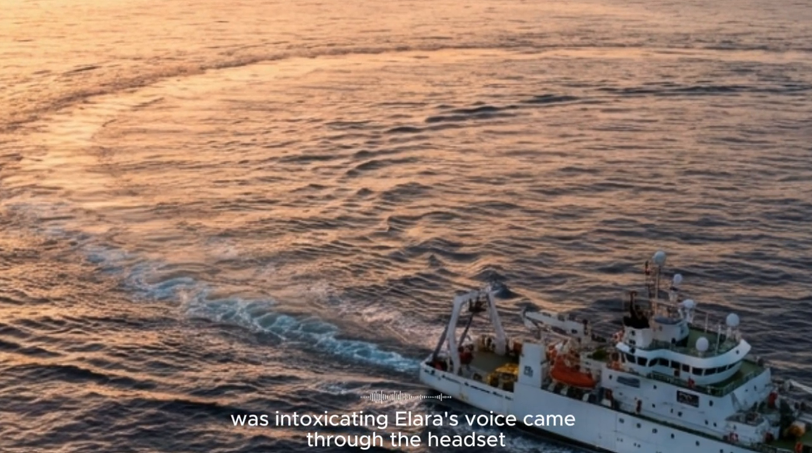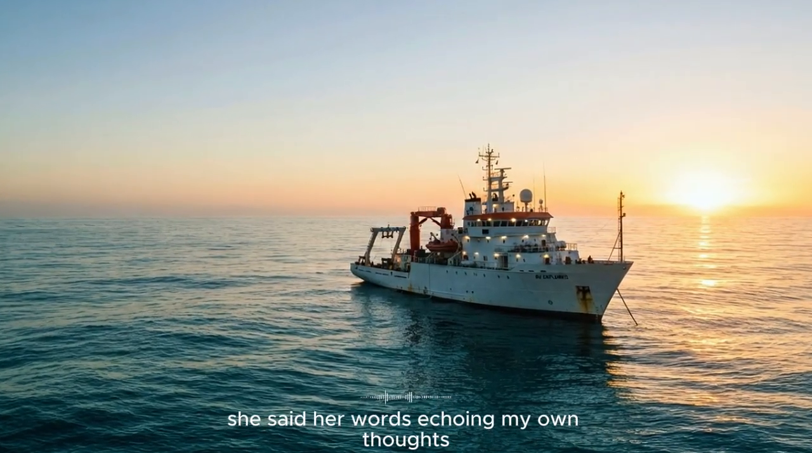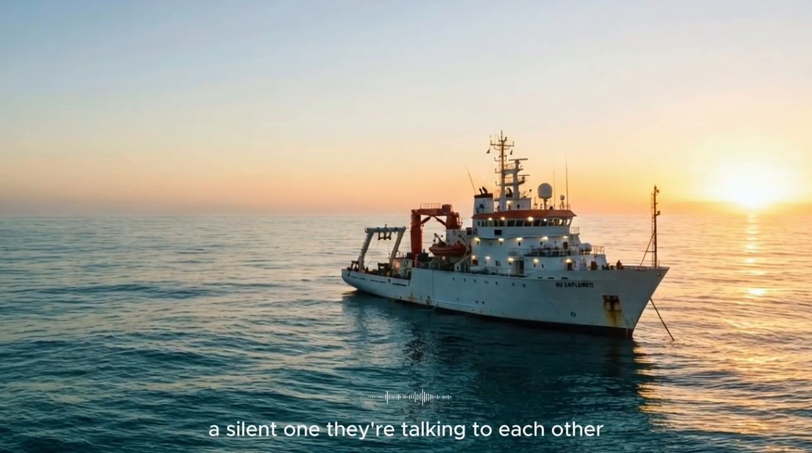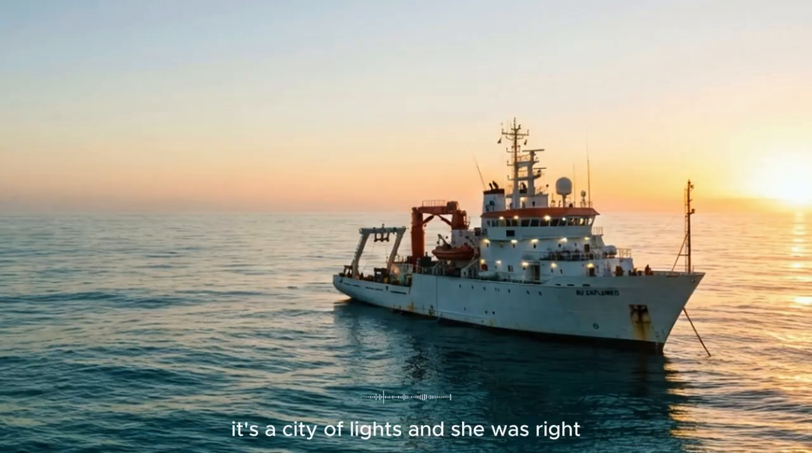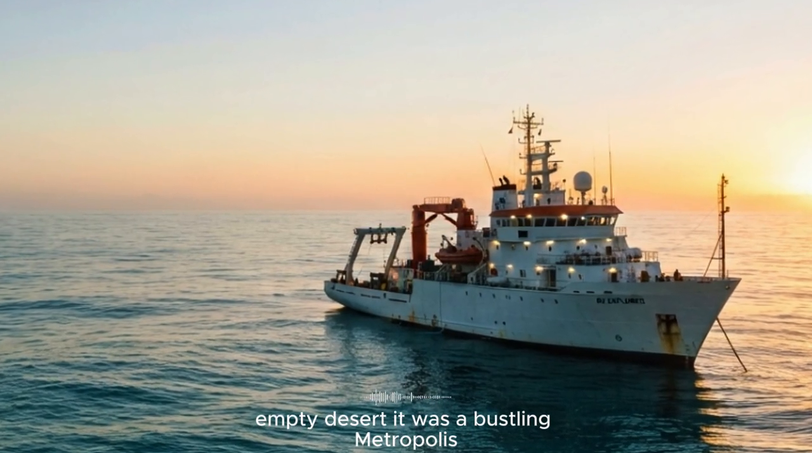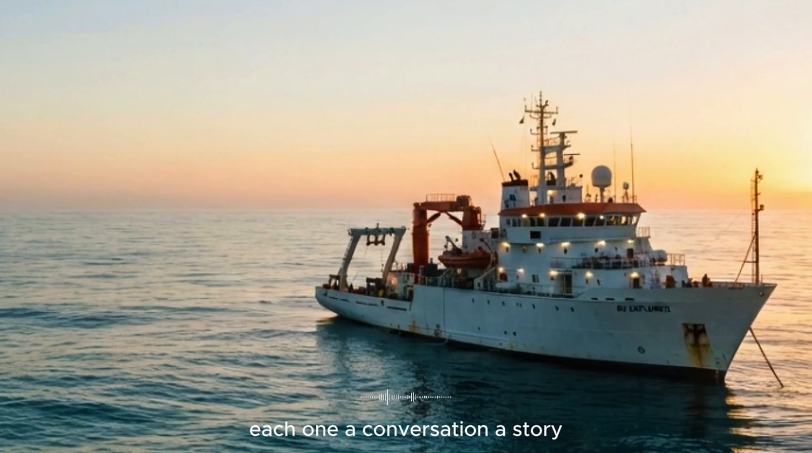Elara's voice came through the headset, soft and filled with wonder. "There's a whole language down here," she said, her words echoing my own thoughts. "A silent one. They're talking to each other, they're hunting, they're mating, they're warning each other. It's a city of lights." And she was right. The deep sea was not a silent, empty desert. It was a bustling metropolis, a city of a million tiny lights, each one a conversation, a story, a life.